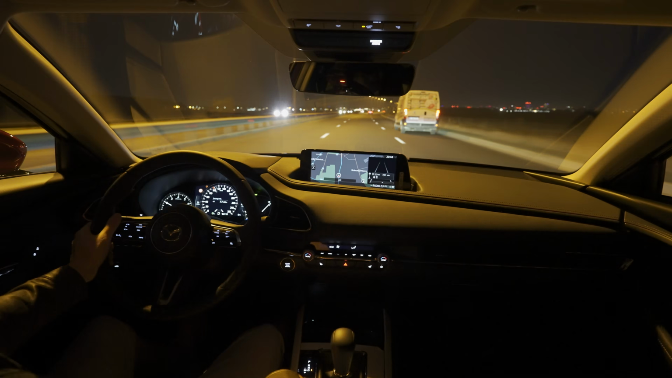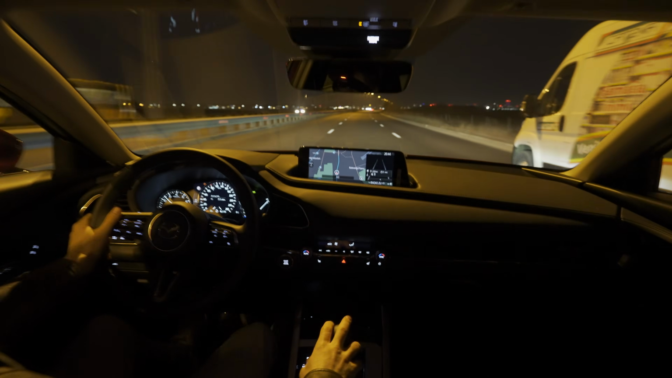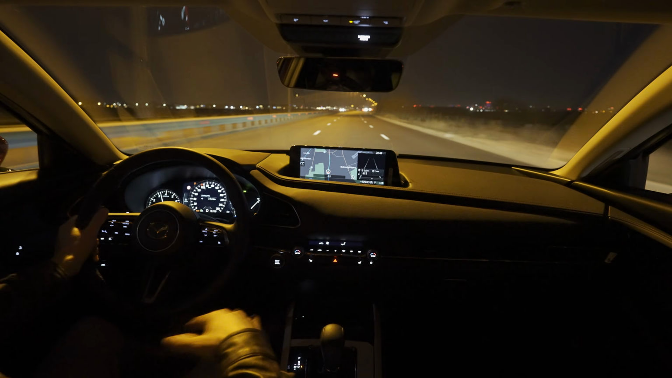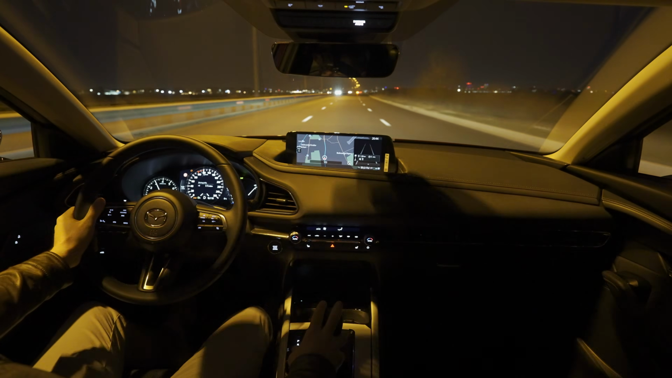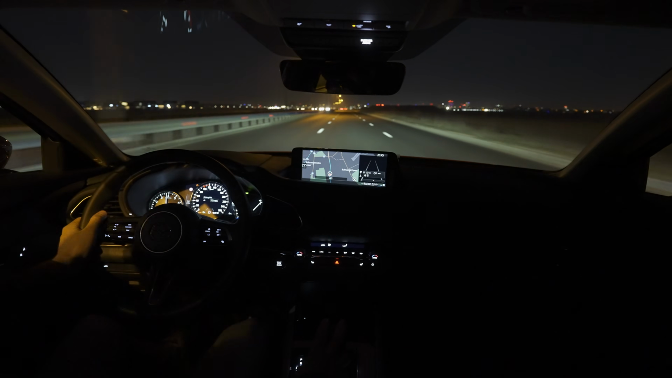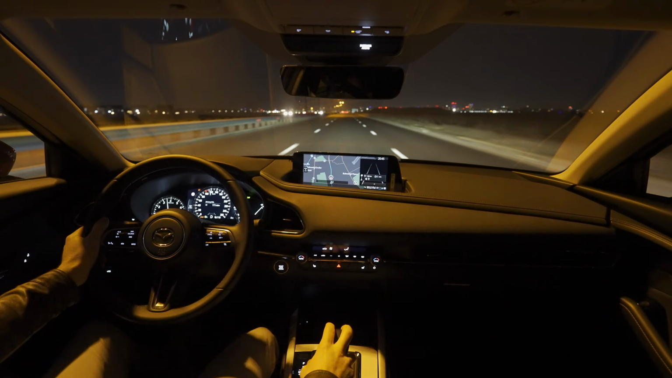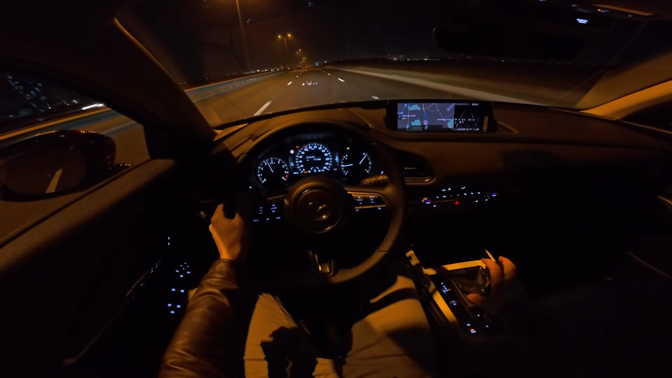And right now we are not in sport mode. If I go in sport mode, it will be a little bit more aggressive when you press the accelerator, so it gives you even more power, even from 100. Oh, look at this, up to 120. Whew. Even over 120 it gives you more power, so more than enough to keep up at high speeds.